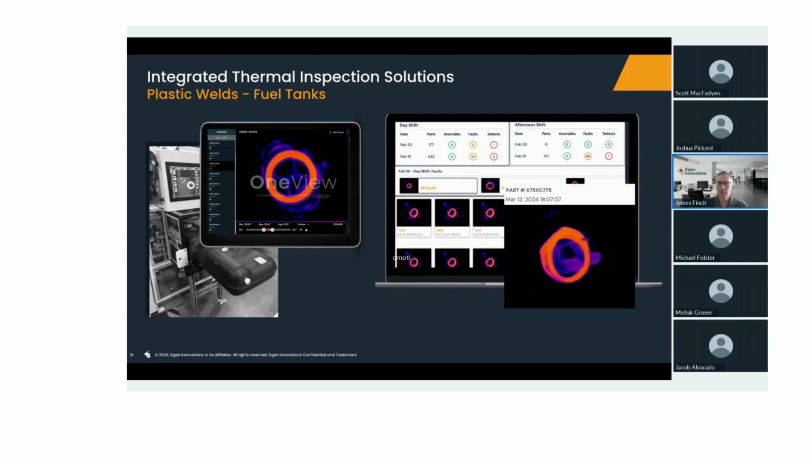So that's all available on a cloud level, and we do have reporting that's generated on a daily and weekly basis for customers as well.